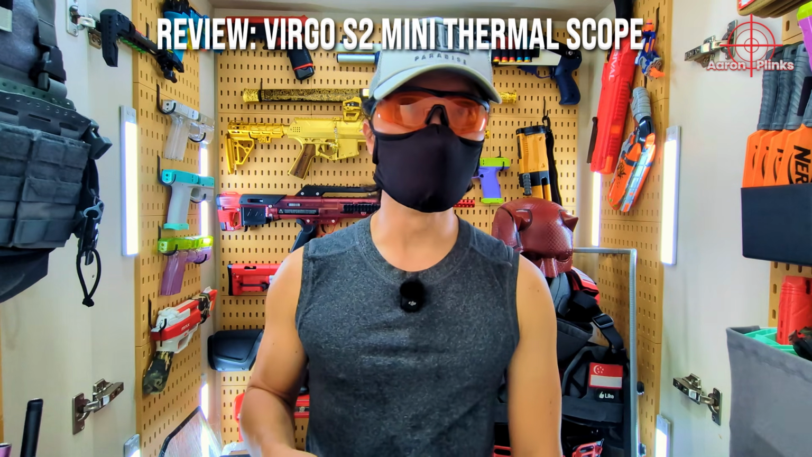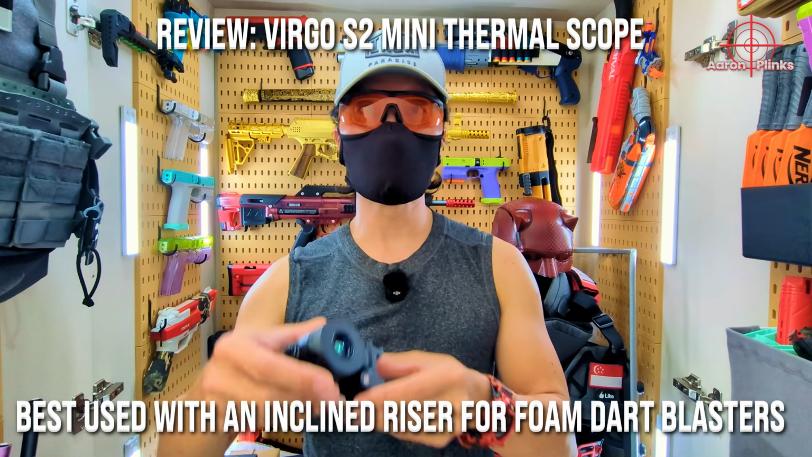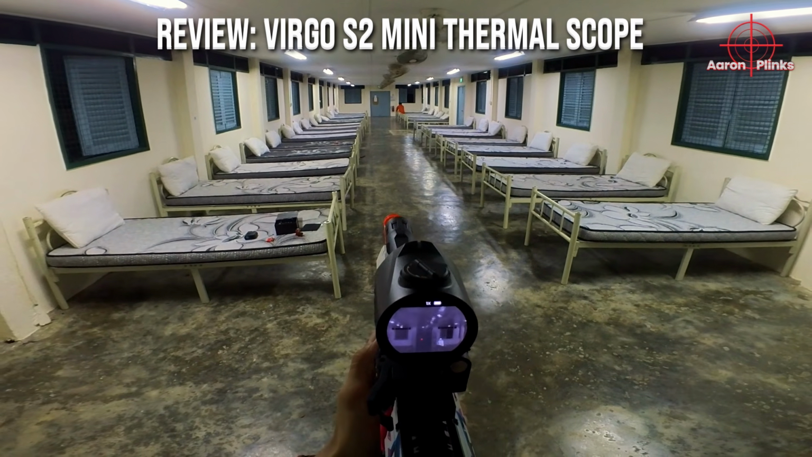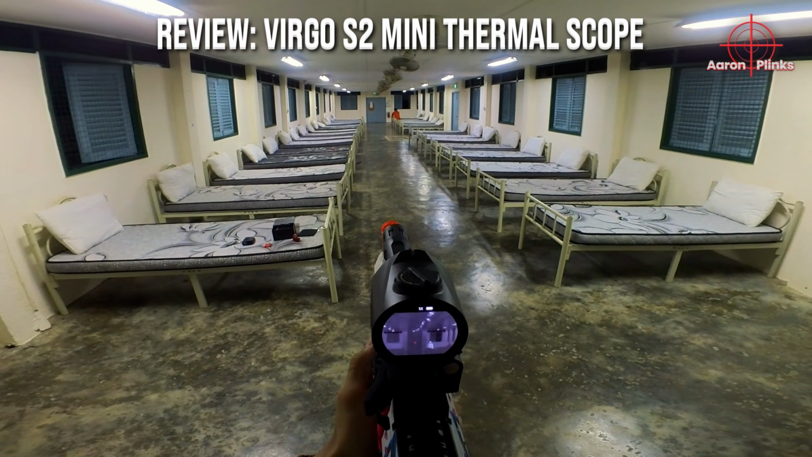Similar to the Holy Warrior thermo, the Virgo S2 thermo needs an inclined riser for use with a foam dart blaster. Its overall height looks and feels alright to me when mounted onto the MPP.